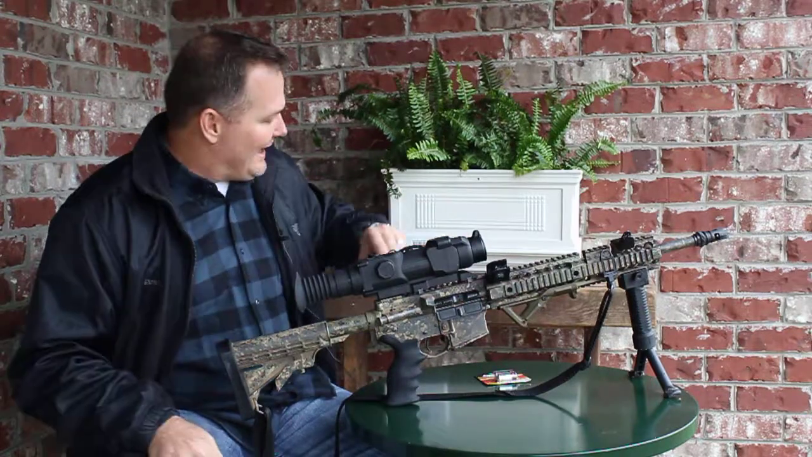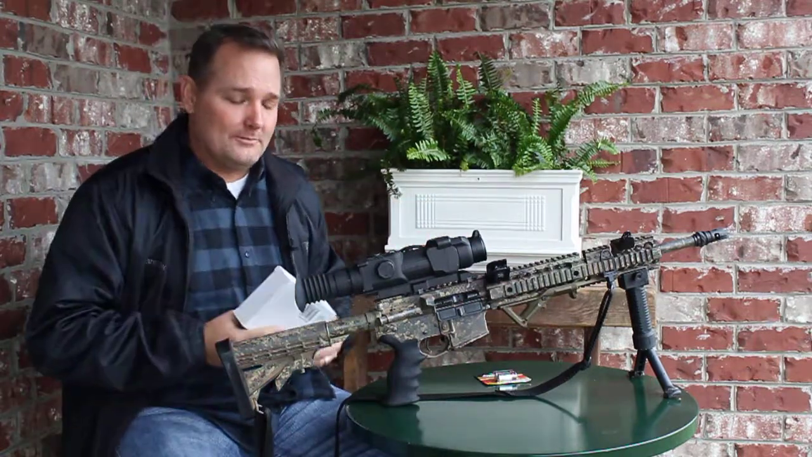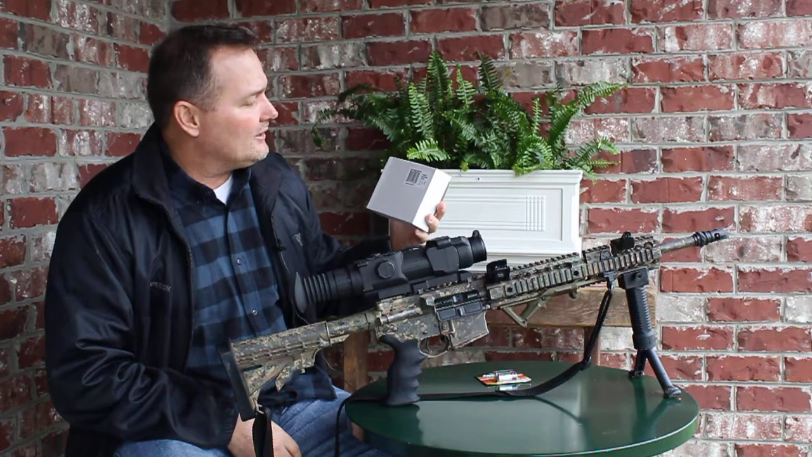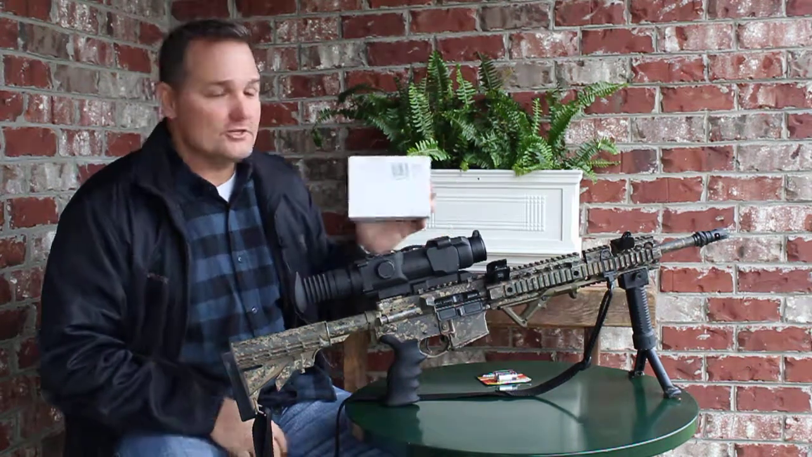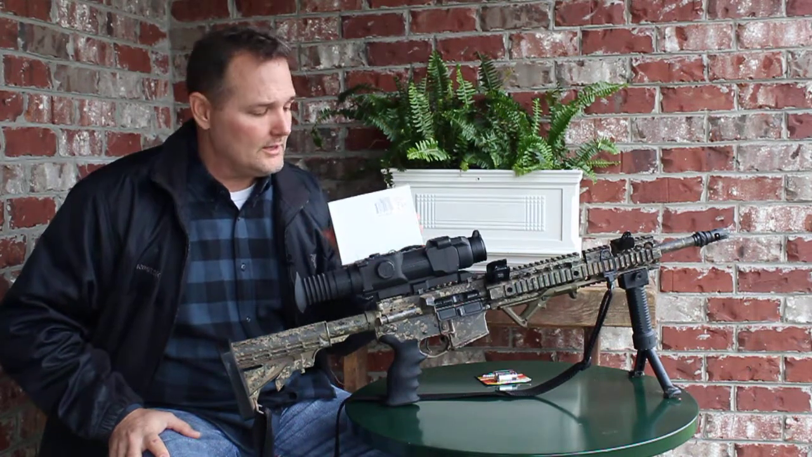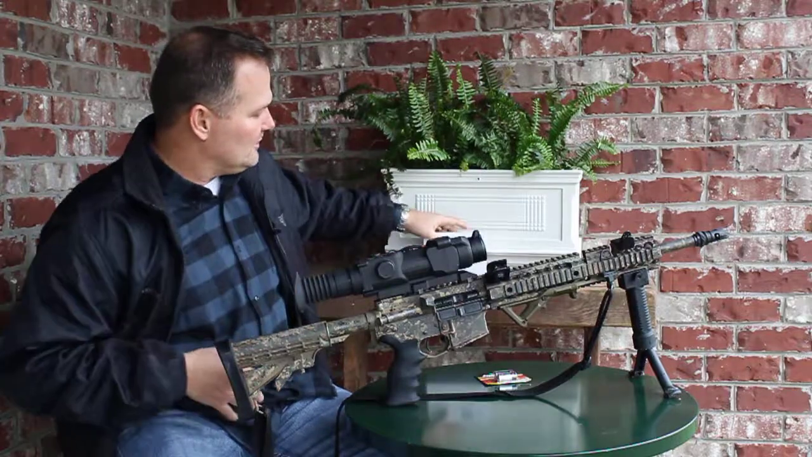There's a lot of things about it that you have options to use, options not to use. I did buy one additional thing. This is also by Sightmark. This is a CVR640. Basically, it's a compact video recorder. It's very small.